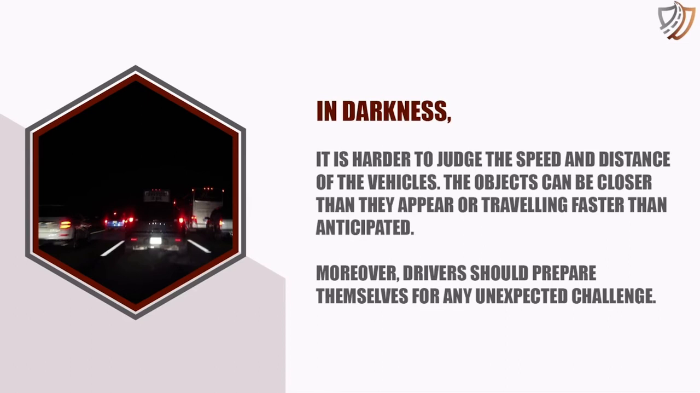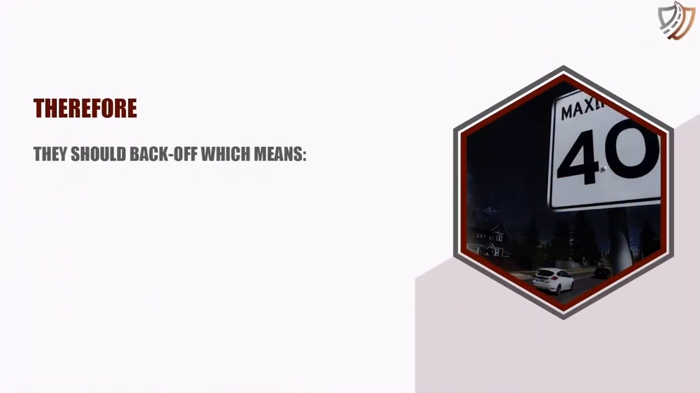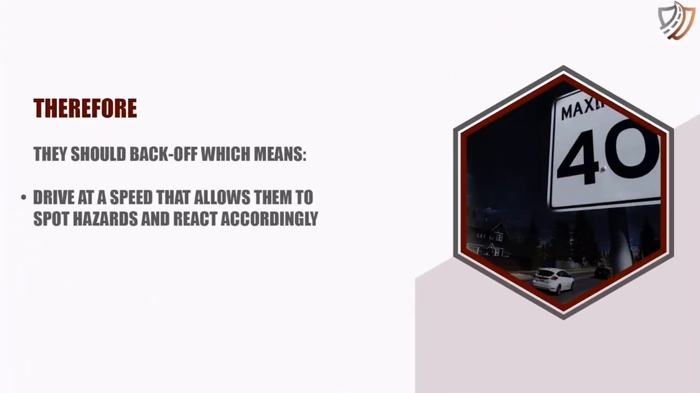Back off. In darkness, it is harder to judge the speed and distance of vehicles. The objects can be closer than they appear or traveling faster than anticipated. Moreover, drivers should prepare themselves for any unexpected challenge. Therefore, they should back off, which means drive at a speed that allows them to spot hazards and react accordingly.